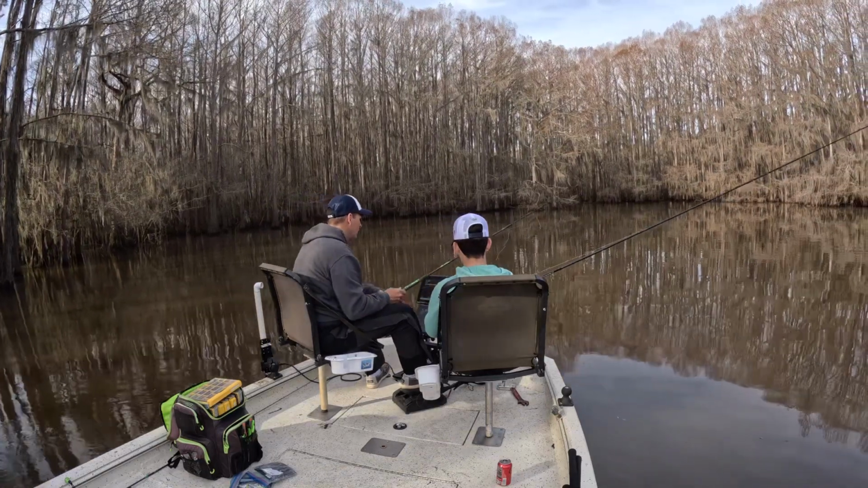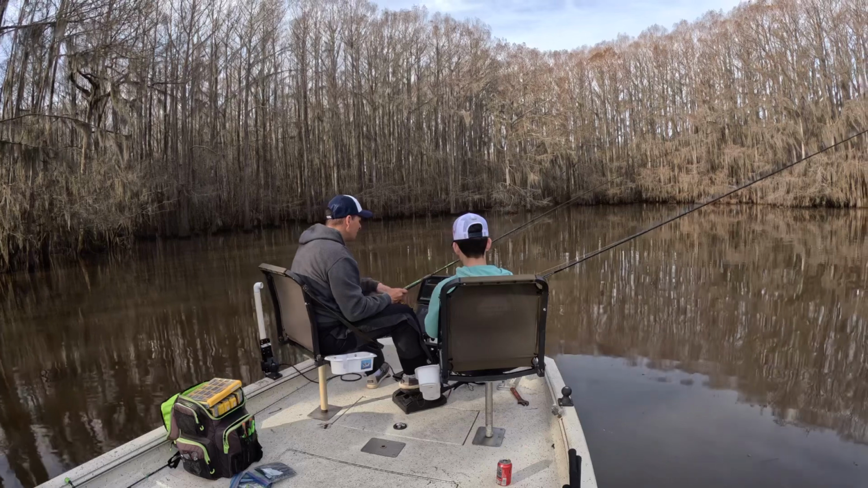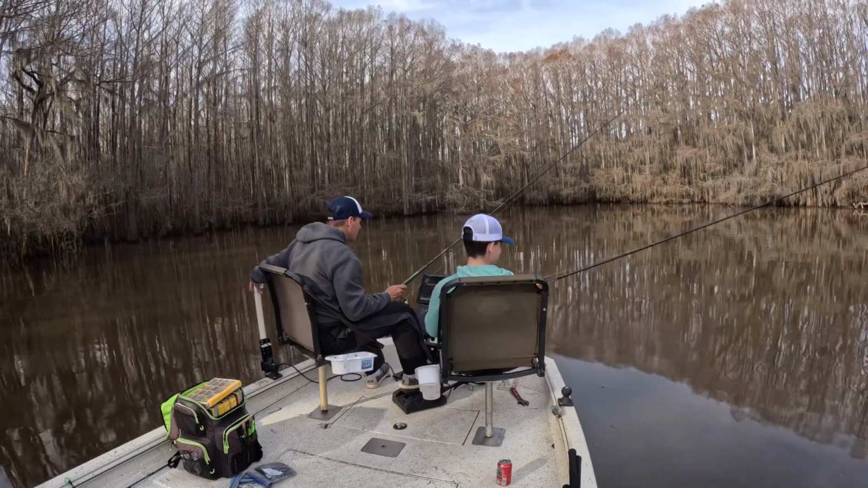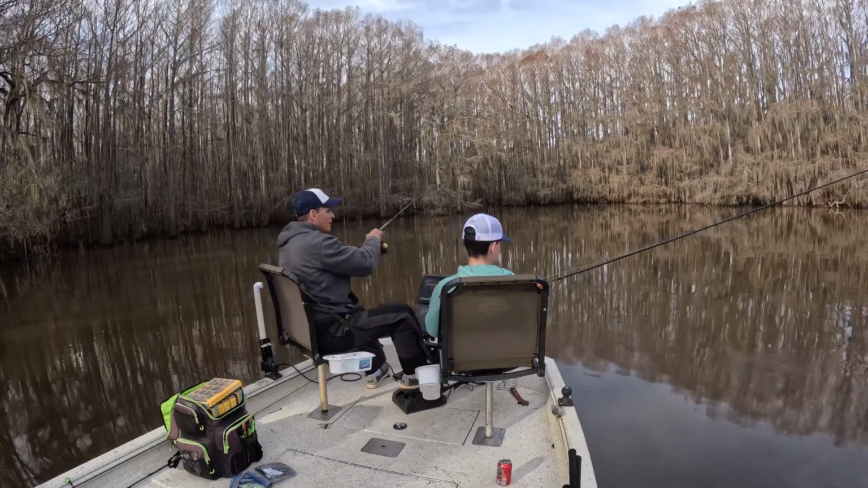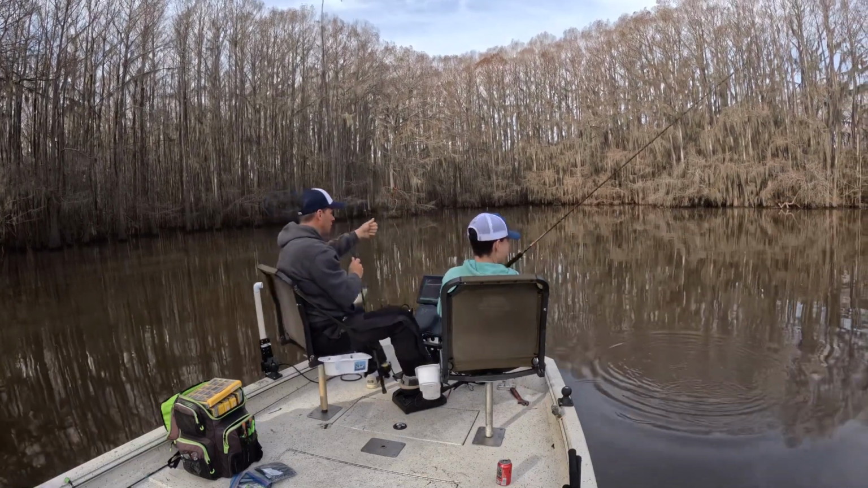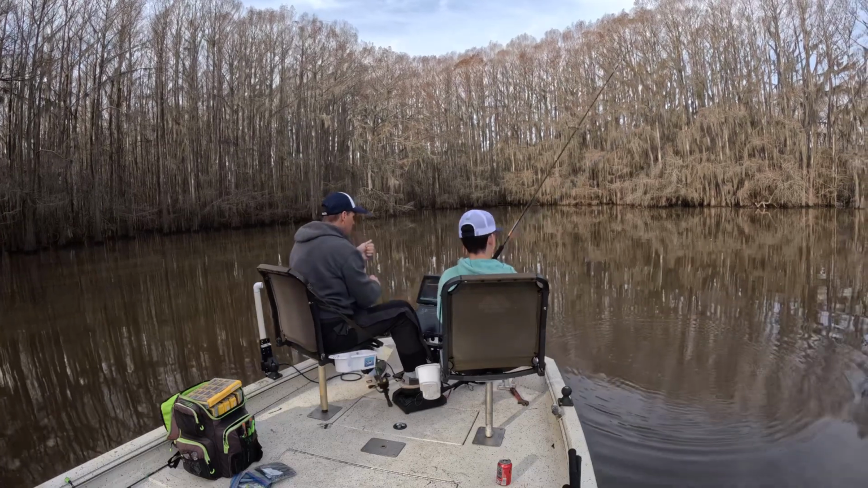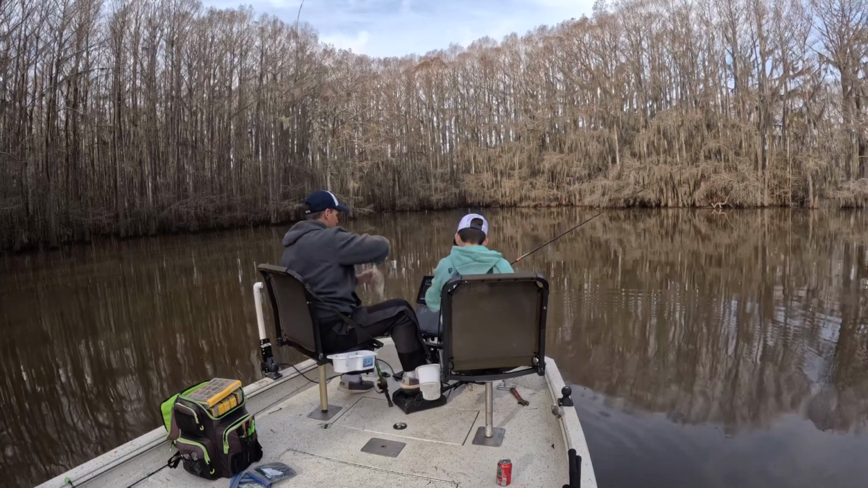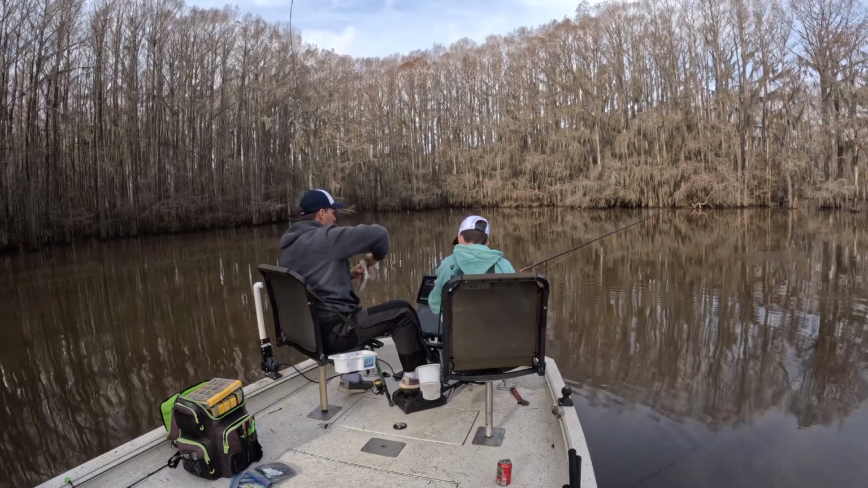You can see me right here pitch to one, let it hit the bottom. I'm going to pick it up just a little bit right here, putting it right in front of his face, and I got him. Real decent crappie. All these are pretty good eaters. However, we're not really going for eater fish. We're really going for bigger crappie.